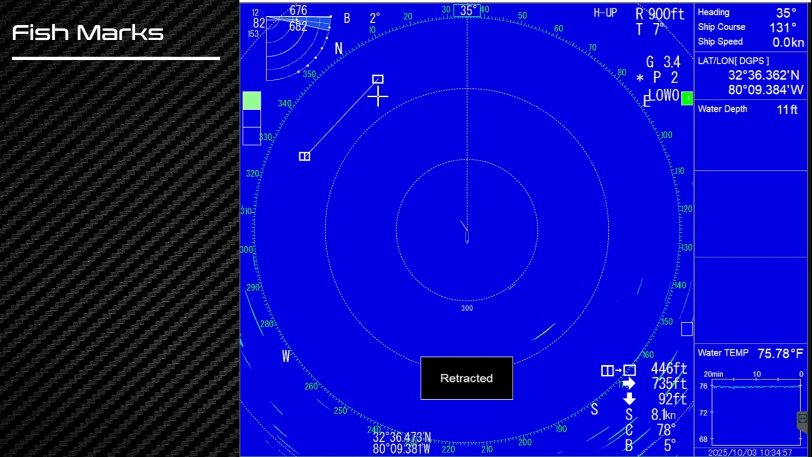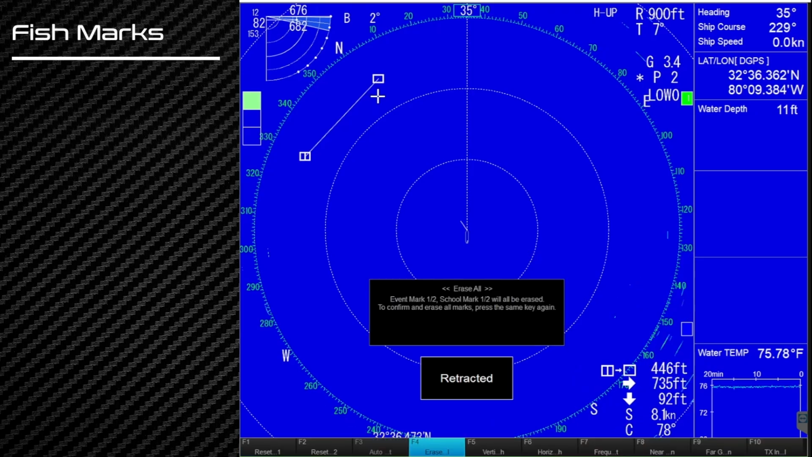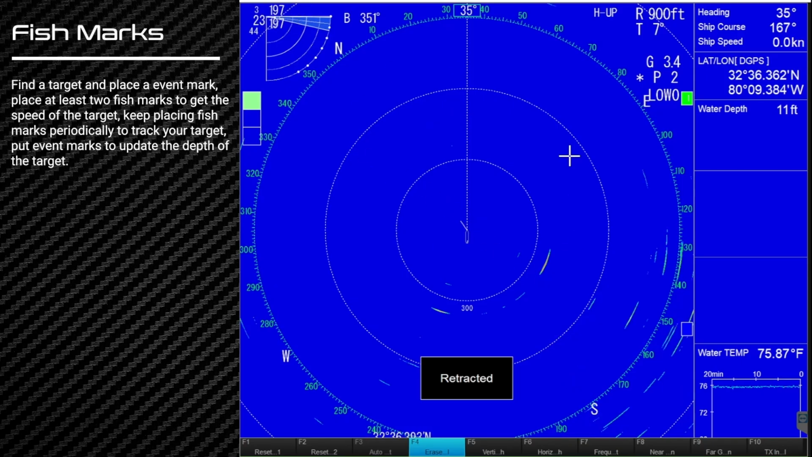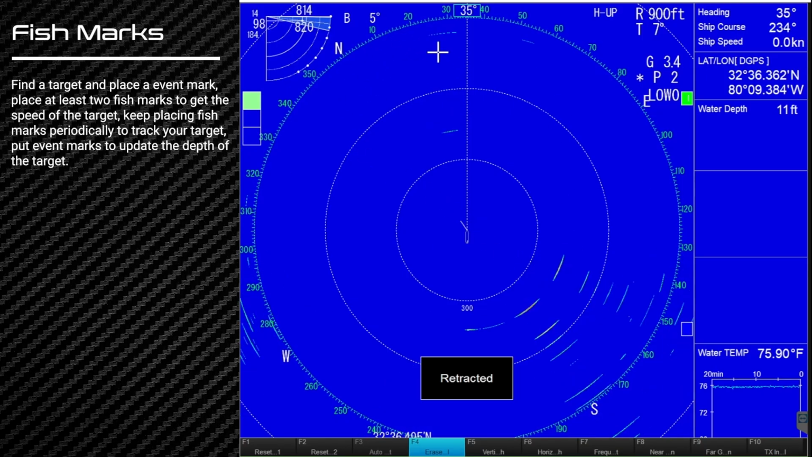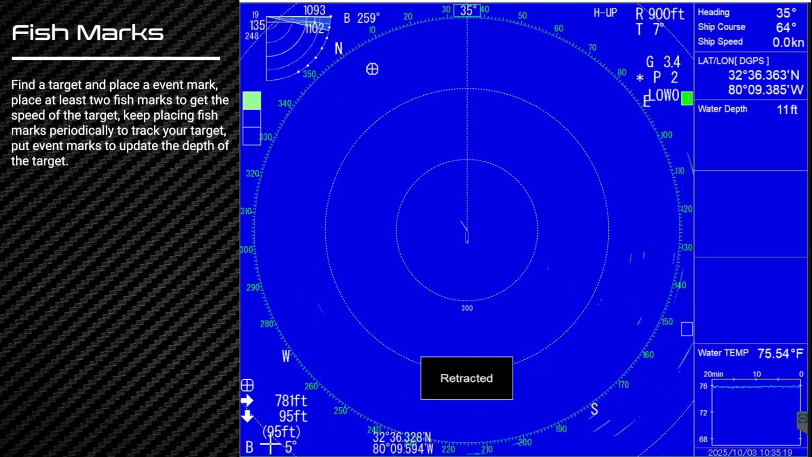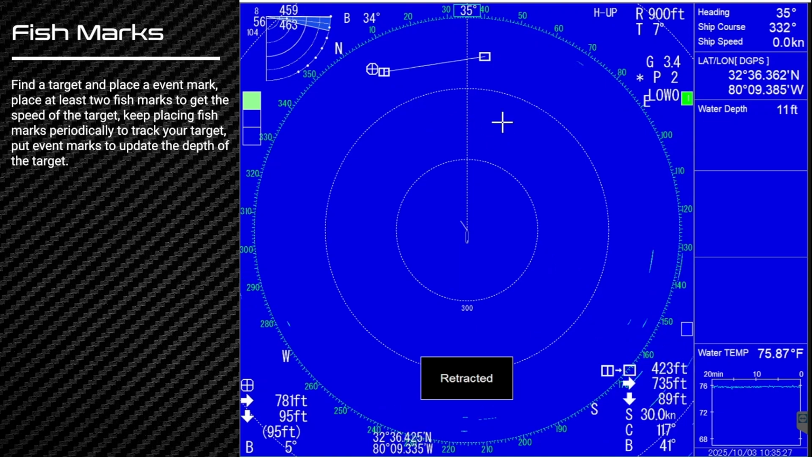So go ahead and hit F4 twice. Okay. I think it's important to use both. If I see an event out here and I see the echo and it looks like the right shape, I'm going to go ahead and hit an event mark on it. Right? Which is good. It's going to give us our reference depth at 95 feet. And then you can also, from there, start to use the fish mark to give you an idea of the speed that it's going, but you always have a reference depth on where that fish was.